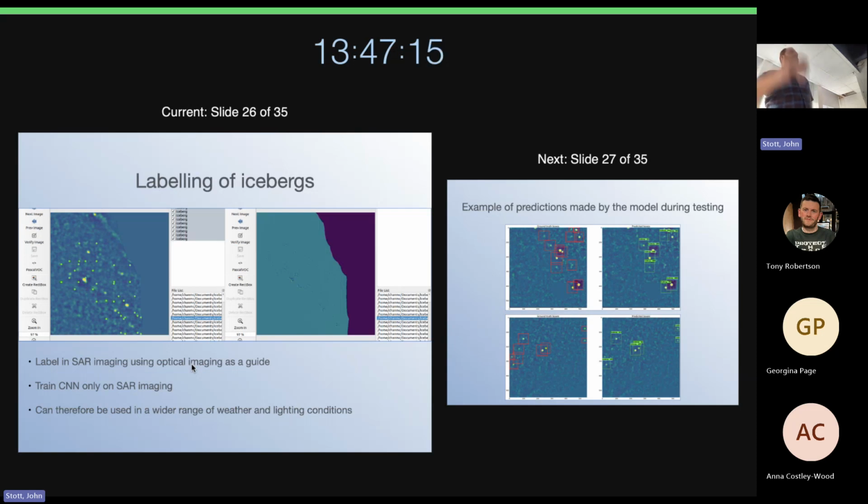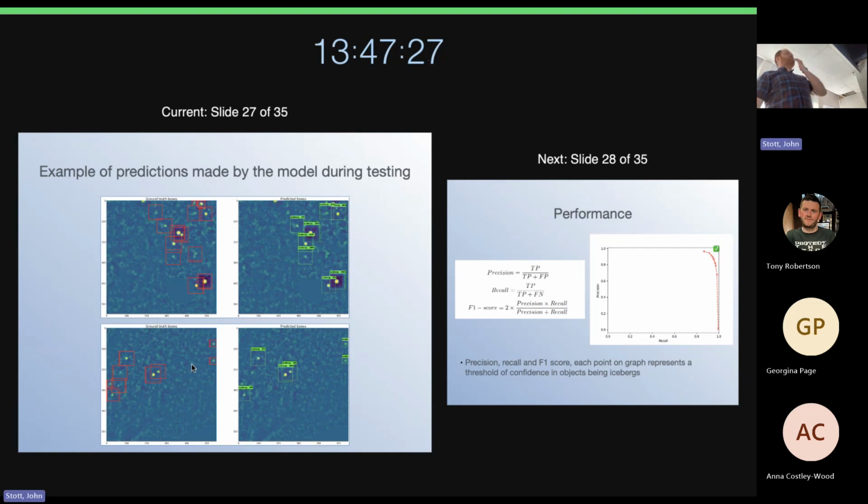Now, there may be some bias that creeps in because of that, of course. But if we do it in such a way that we train it only on the SAR, then it can obviously be used in a wider range of weather conditions and lighting conditions. And so this is an example of predictions made by the model during testing, for example. So this is the ground truth, what we decide is the ground truth. Again, there's another bias there. Of course, that's what we've decided based on the images are definitely icebergs. We train on those, and then this is the prediction we get back. So these predictions here correlate fairly well, as you can see, with the ground truth boxes as well.